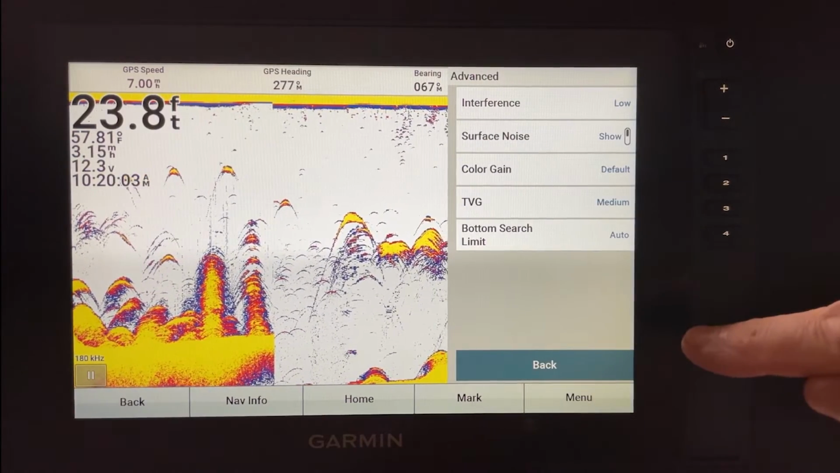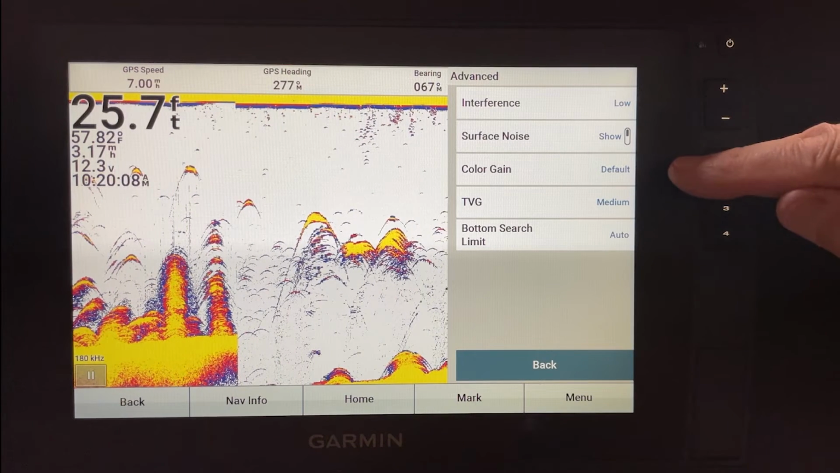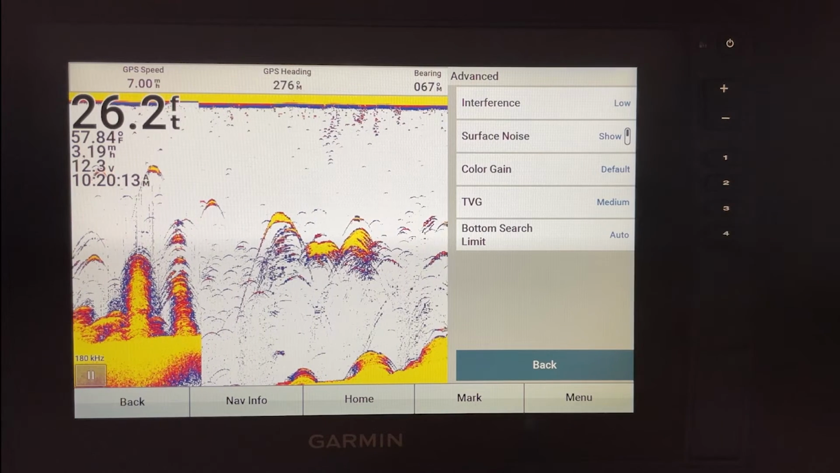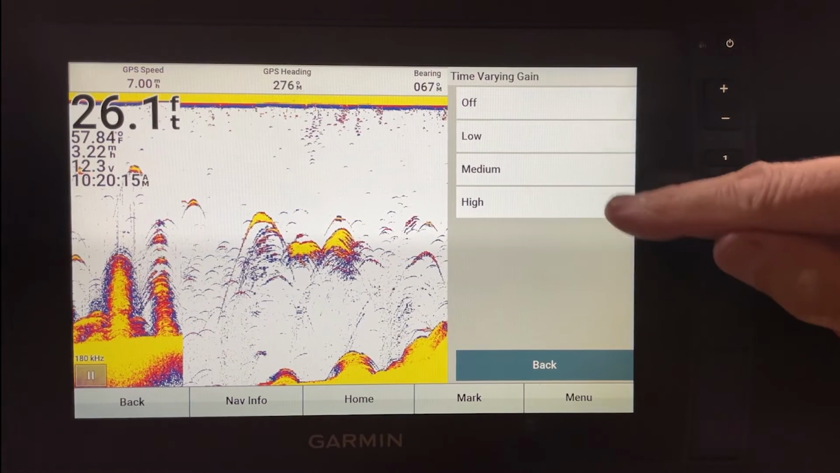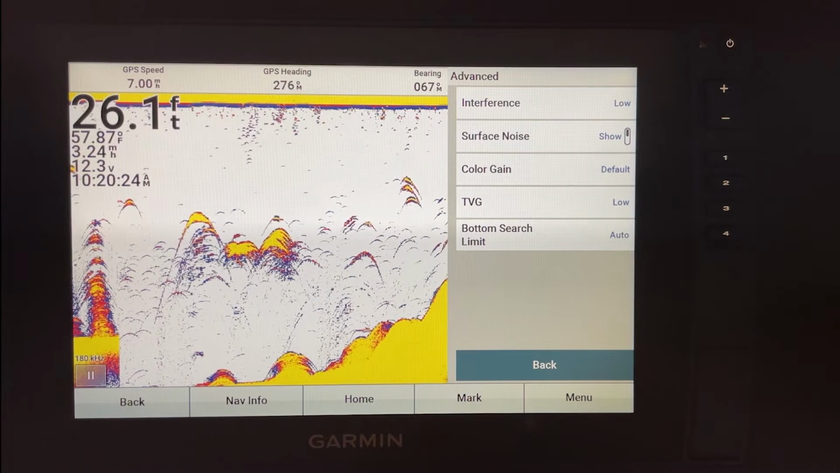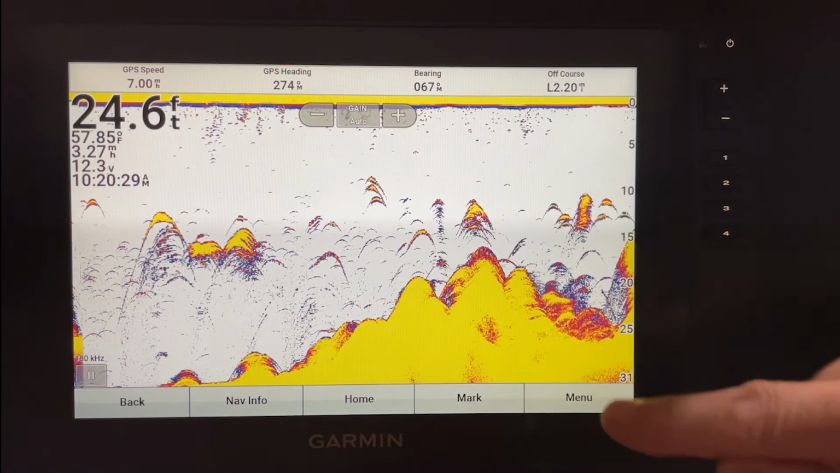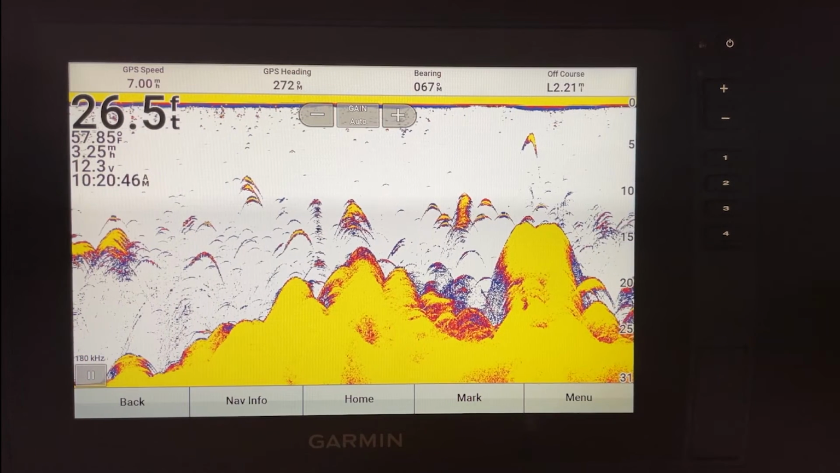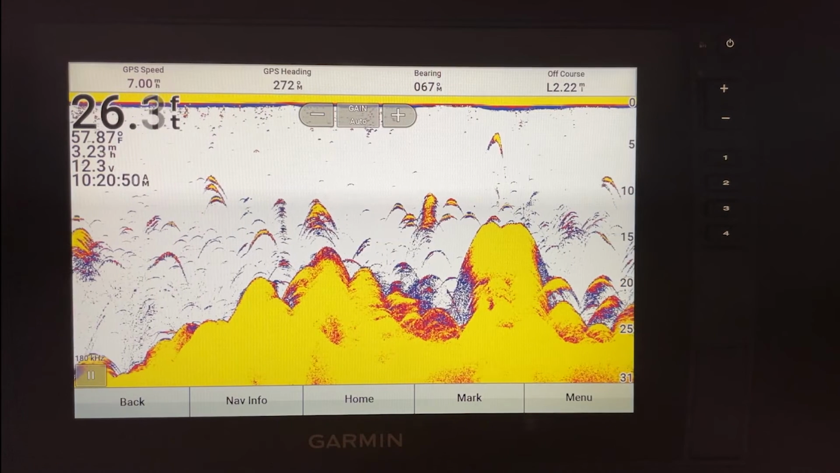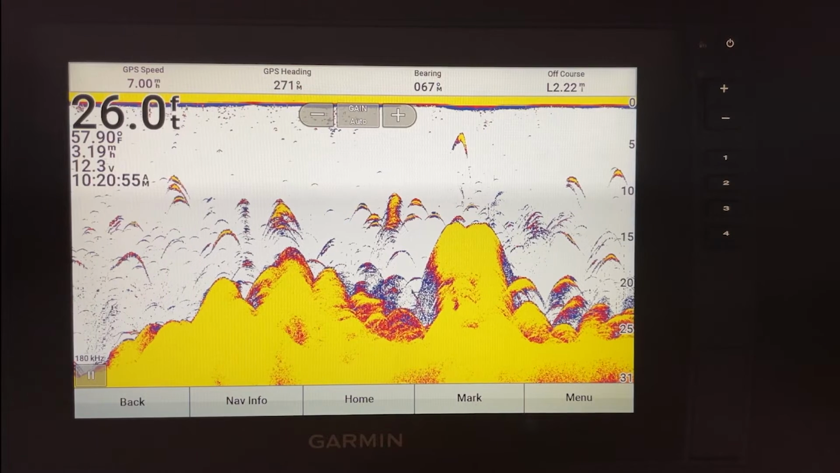And again, on the advanced, I go with the interference on low. I show the surface noise, color gain default. The TVG, I go ahead and turn that down to low. And bottom search limit, I just leave that in auto. Then the traditional, they got it set up pretty good already. You only have just a few changes on that, and you can get out on the water with your traditional pretty quickly. Very few changes you really need to make to it just to get started.